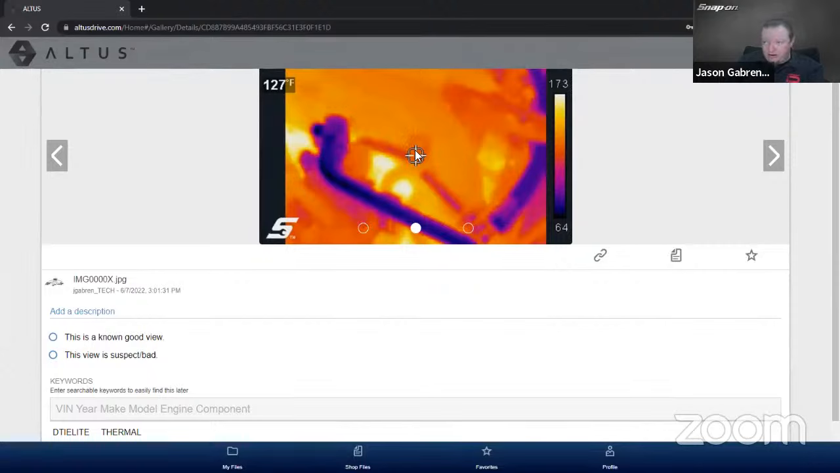The crosshairs is right on the high side cap. And this is the low side. You can see a huge difference in temperature. It's like 60-some degrees on the low side versus the high side. Now, another thing about this. It uploaded this image automatically over Wi-Fi.